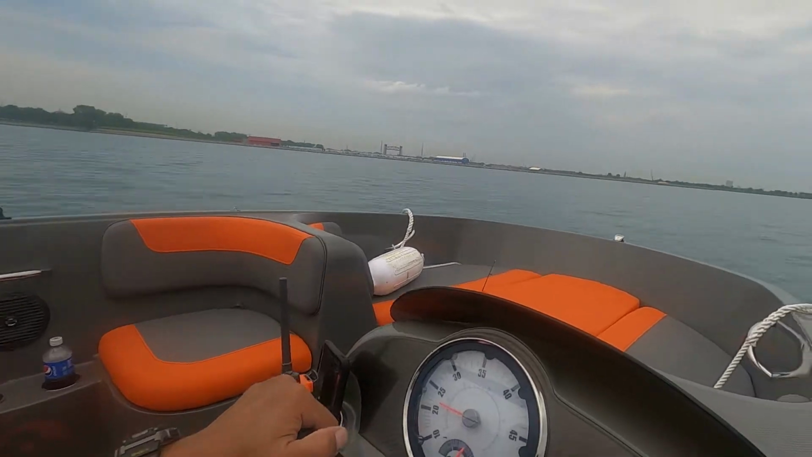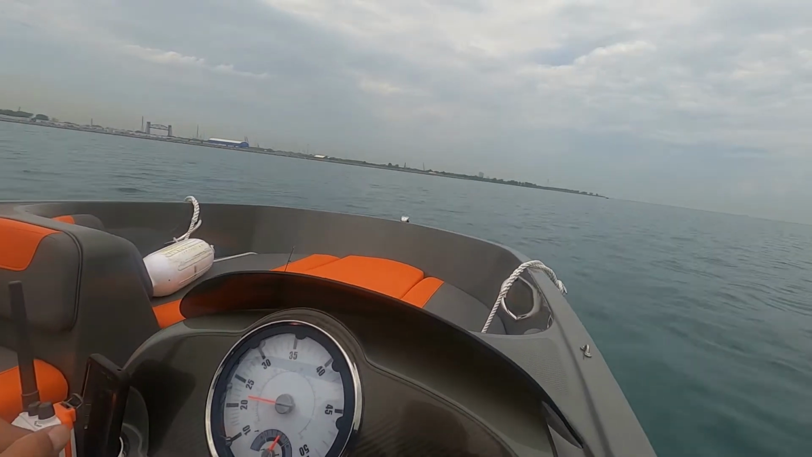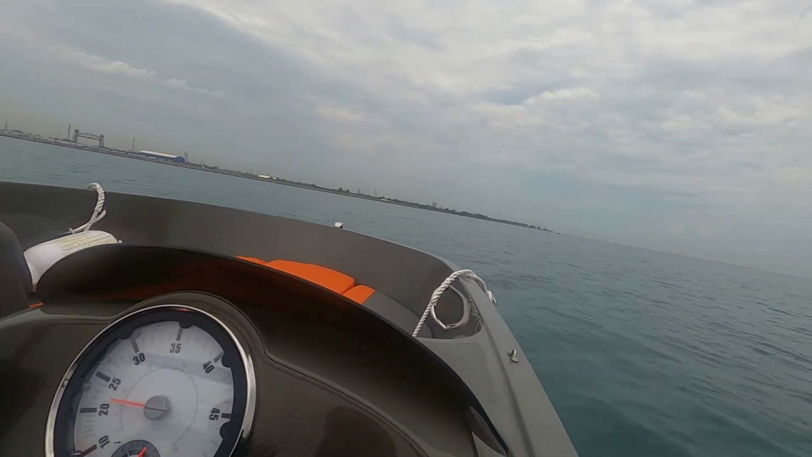5:45, leaving the Hammond Marina, get into the mouth of the river, and we're traveling at about 21 miles an hour. They got a flag up over there, so they might be diving.